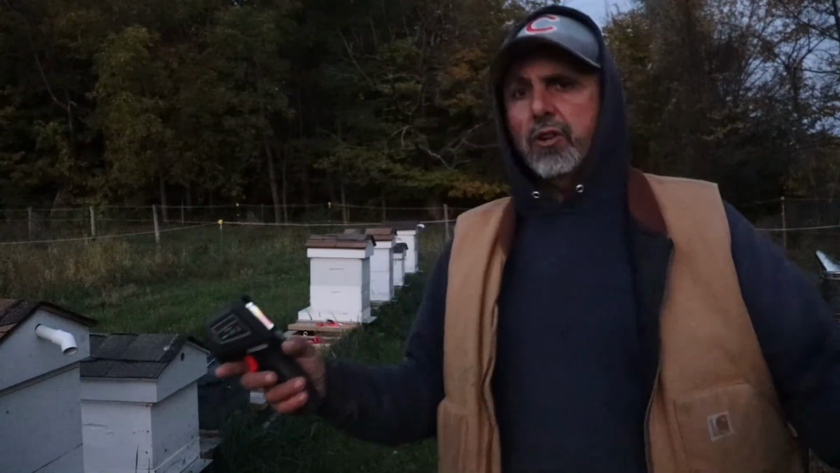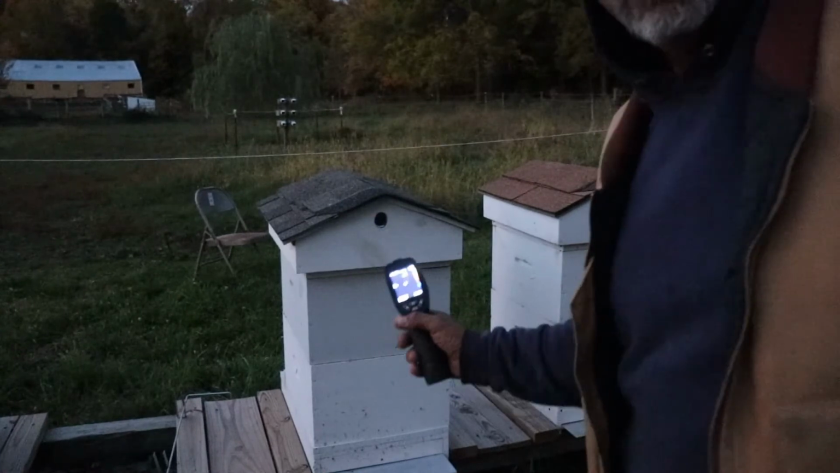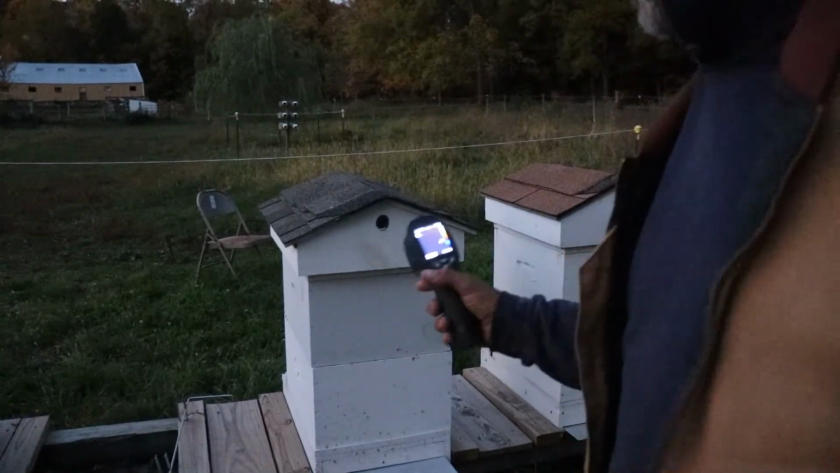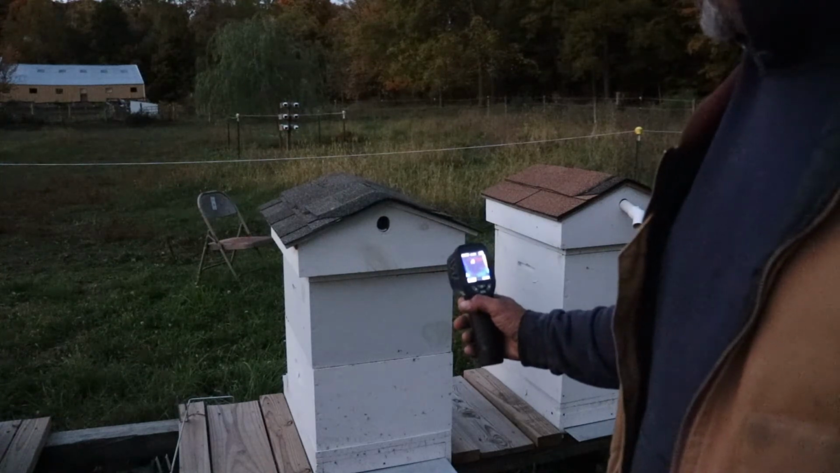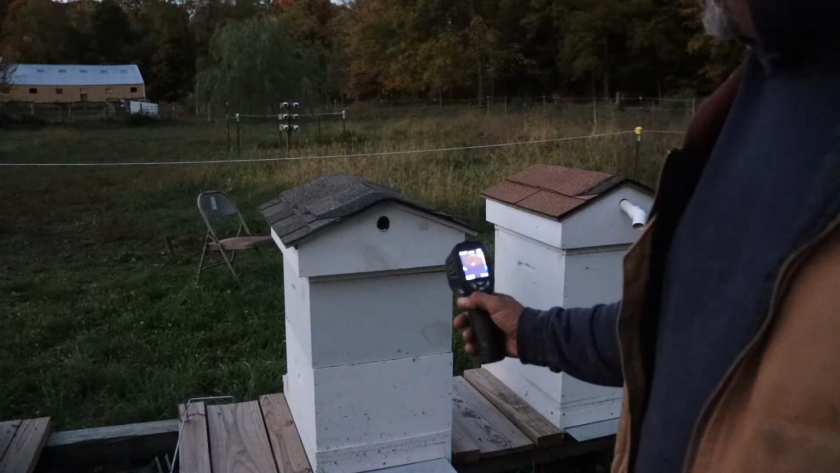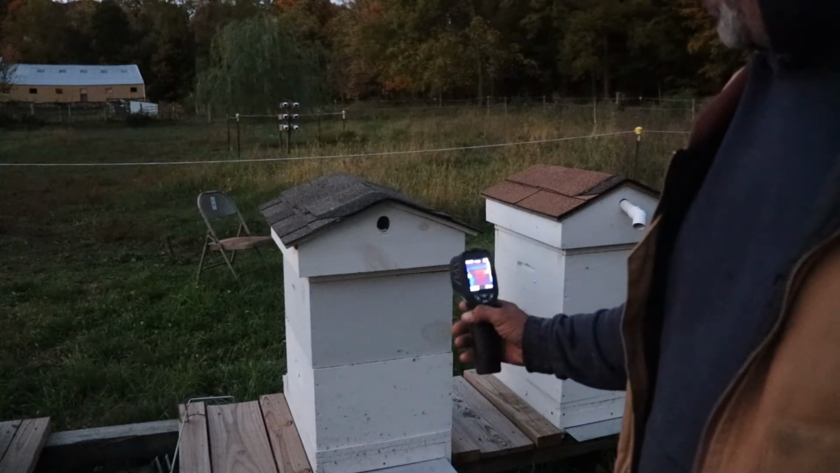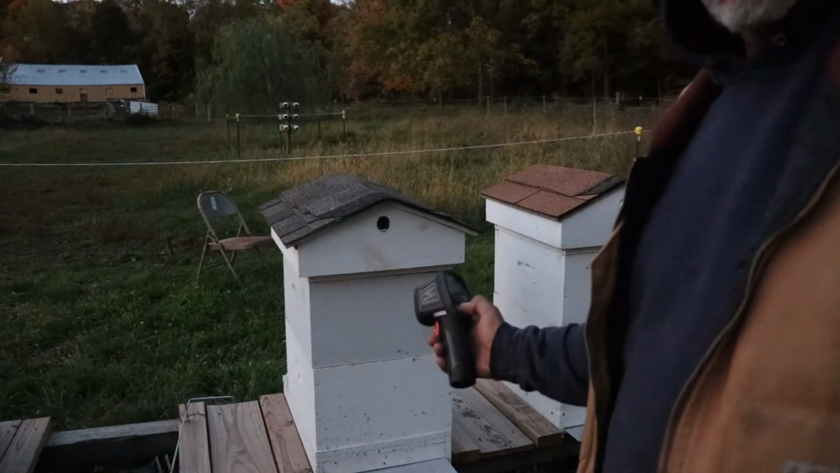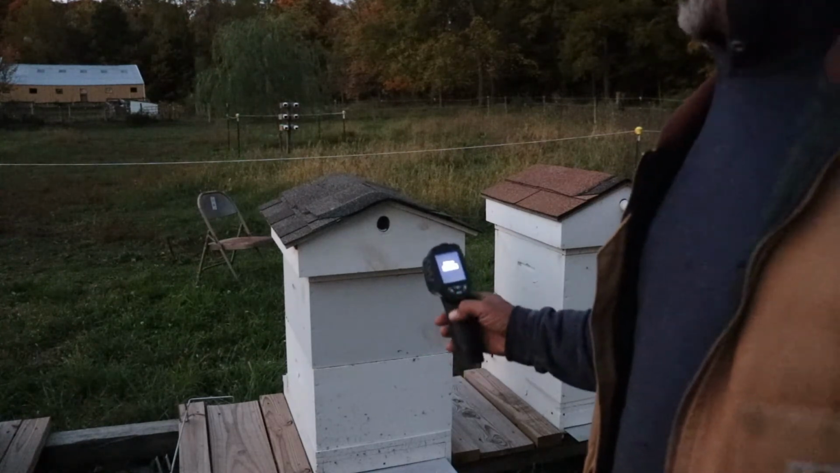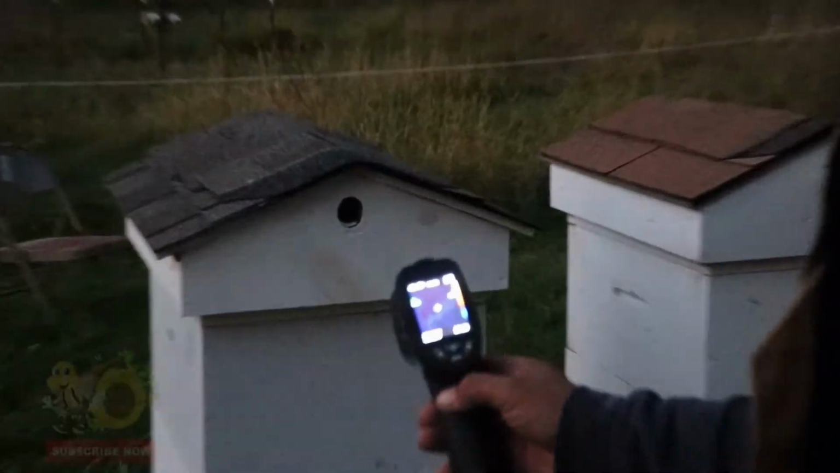So here again, just playing around with the thermal gun to show you guys how this thing works. All right, let me turn this camera this way. Hopefully you can see this. You hold it back here, raise it back up. You just point it at the hive in the direction. Okay, sorry, I've got to change the setting on the battery. I think it's only set for 3 minutes and it shuts off. So let me zoom this in.